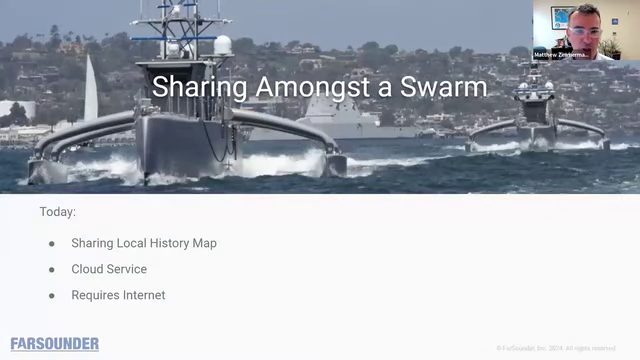So I mentioned a moment before that we build a chart, a map of everywhere we go. Well, that's also important for USVs when they're operating in a swarm configuration. Today, we build that local history map. It lives on the local FarSounder computer, and with an internet connection, we can actually share that map through a cloud service that we recently launched, and then download the aggregate map from all the other vessels.